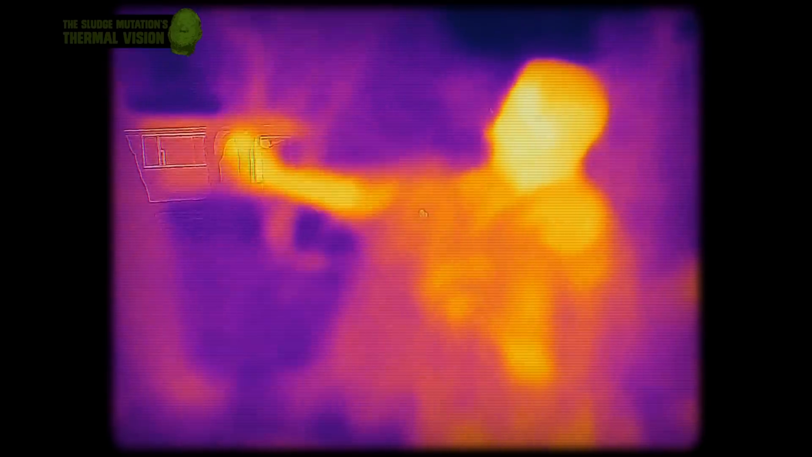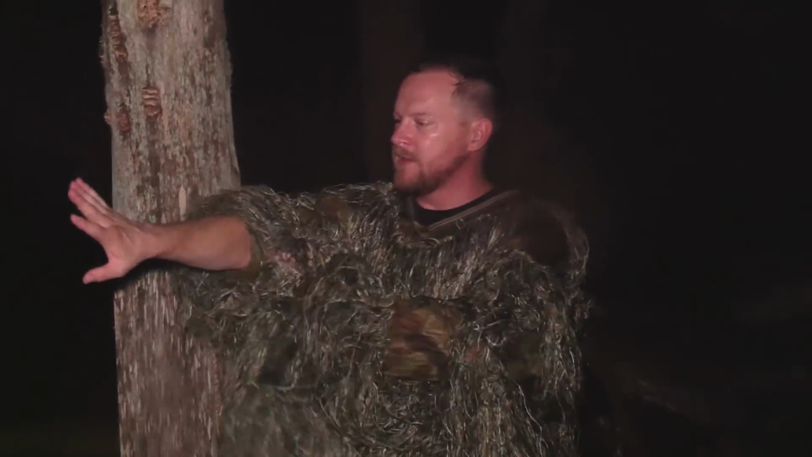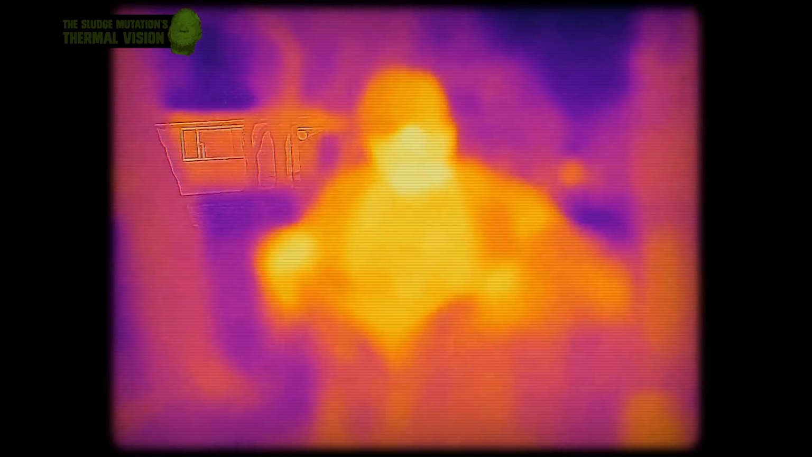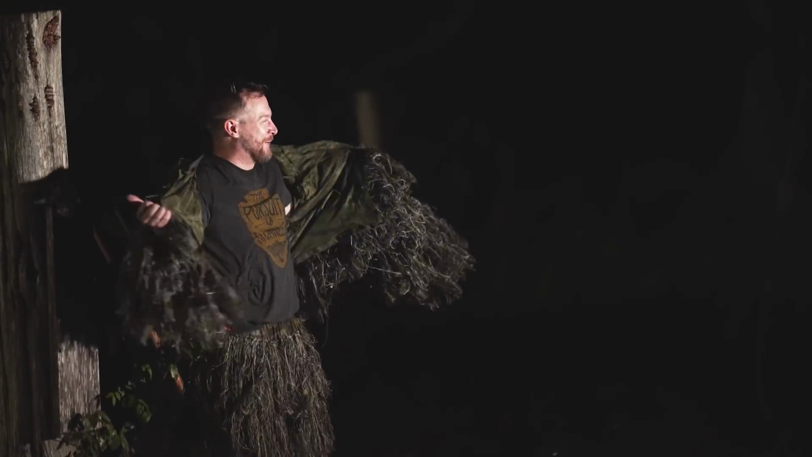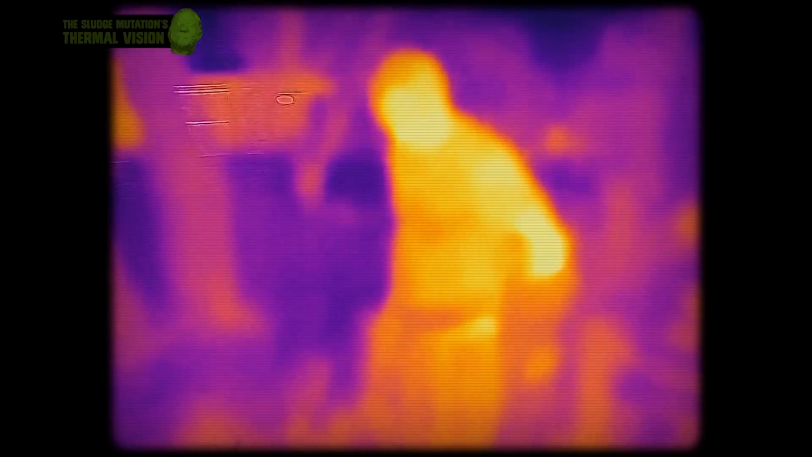Take a look at this ghillie suit, and I'll bet they sell infrared thermal insulating ghillie suits. Yeah, when you hold your hand out like that. Yeah, here, watch this. It glows. Oh man, it's like you're shedding your skin to become some sort of ethereal being. Luminous beings, are we? Not this crude flesh. Surprisingly enough, I'm gonna say, especially in the rain, that is incredibly effective.